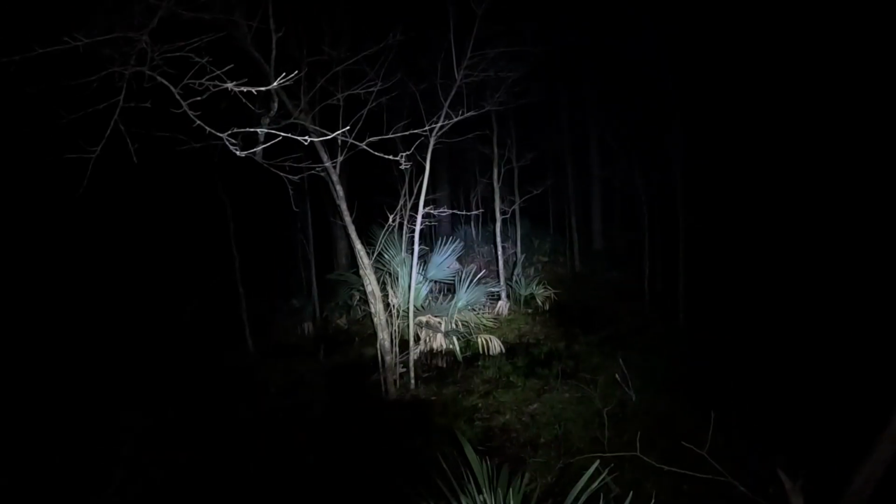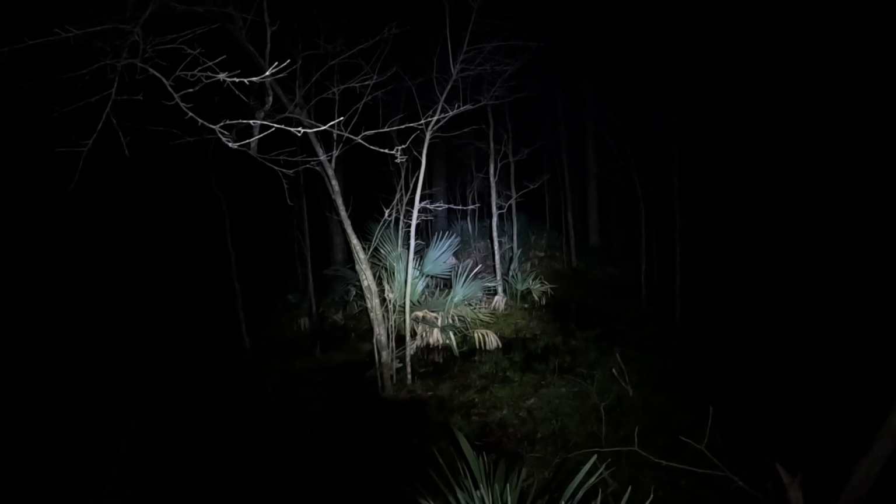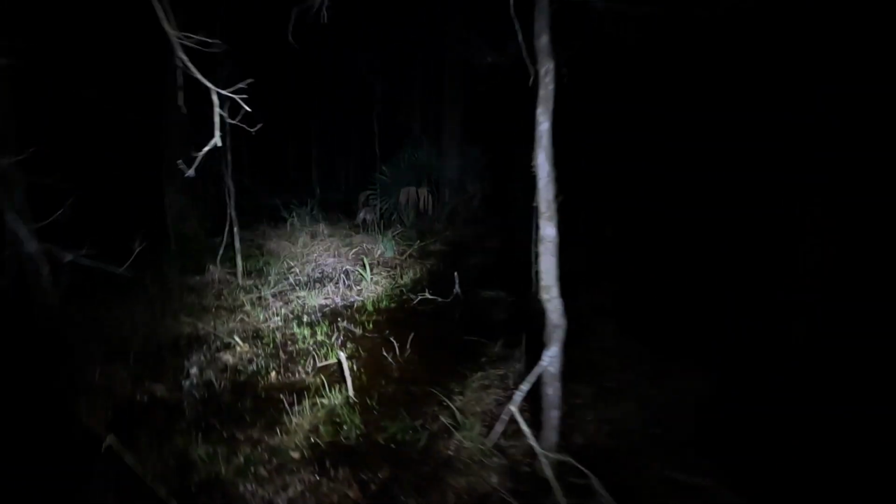I believe she's finna tree right there. What I tell you, she just looked up and maybe she'll check herself. Oh, it's a big old tree. Let's see if I can find it.